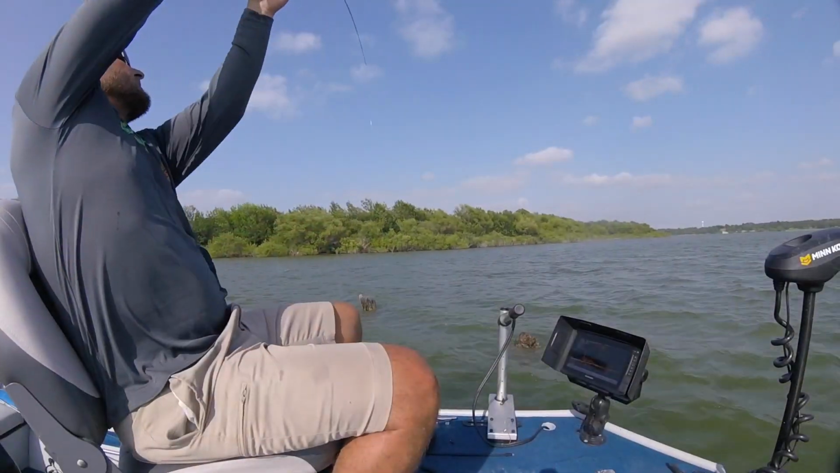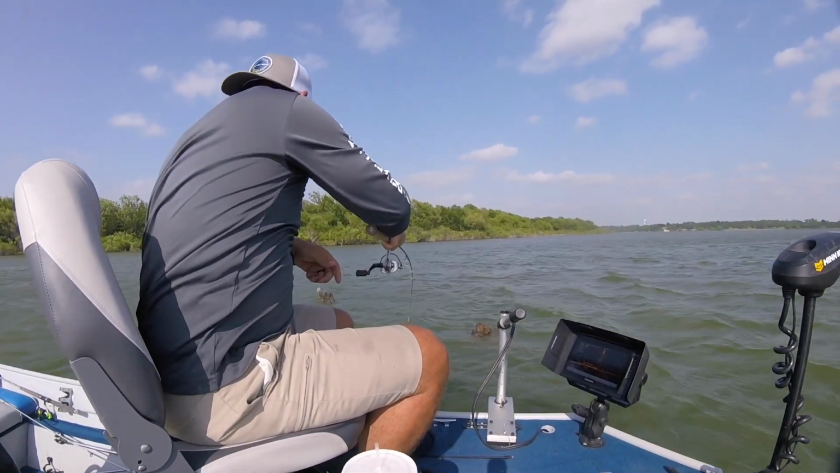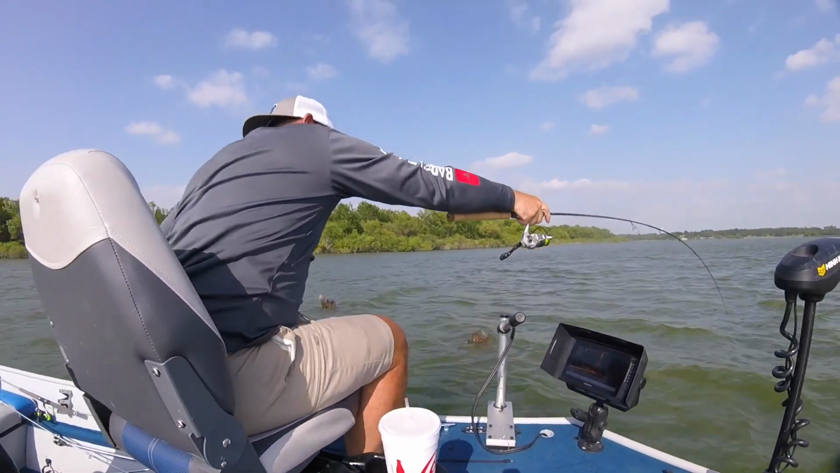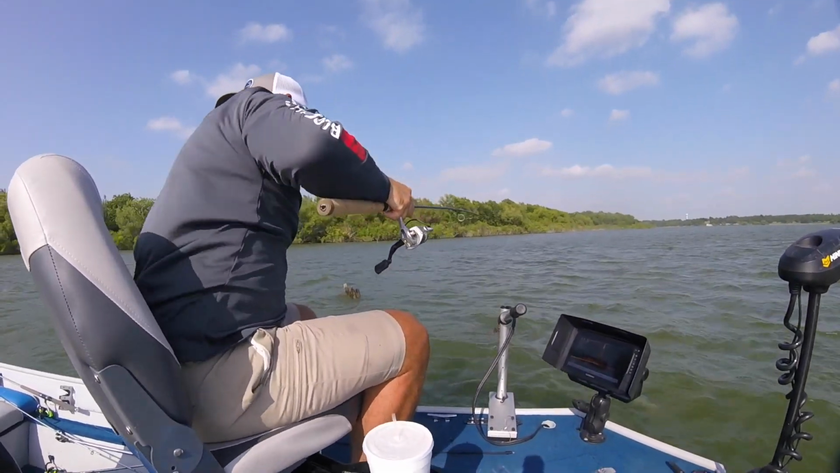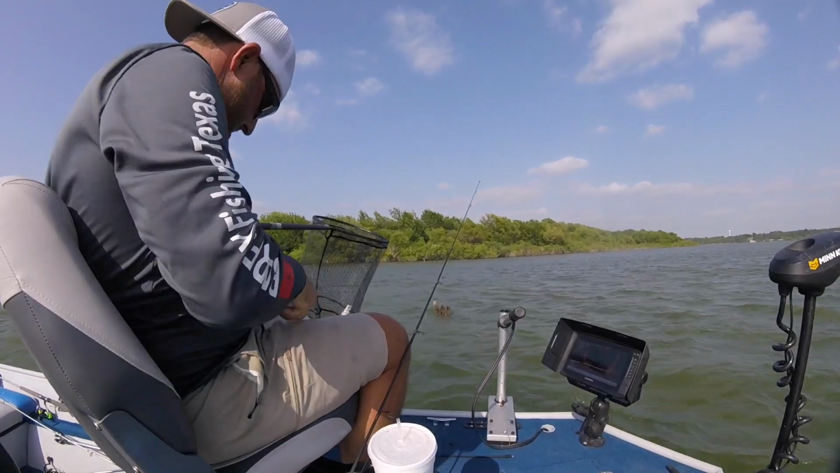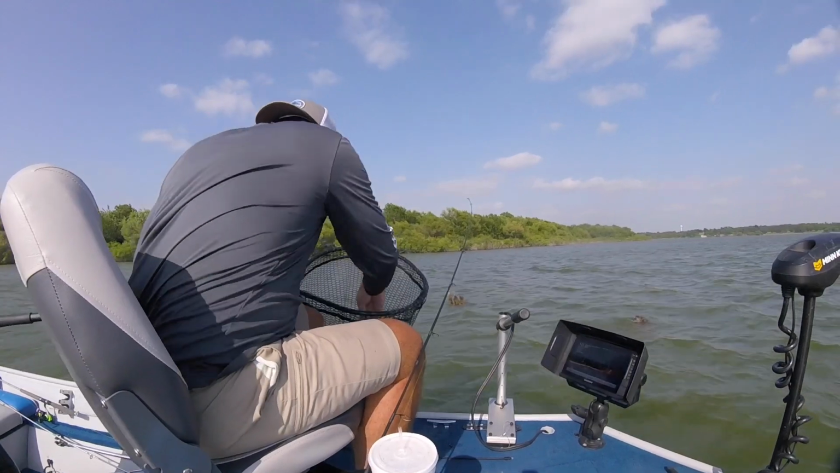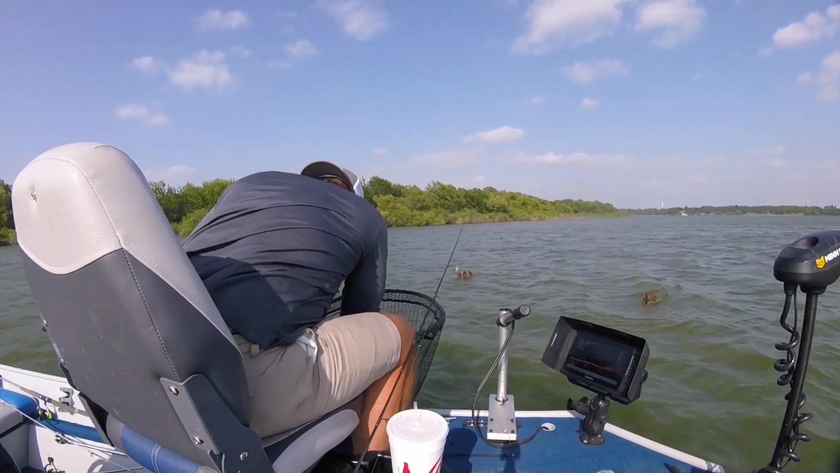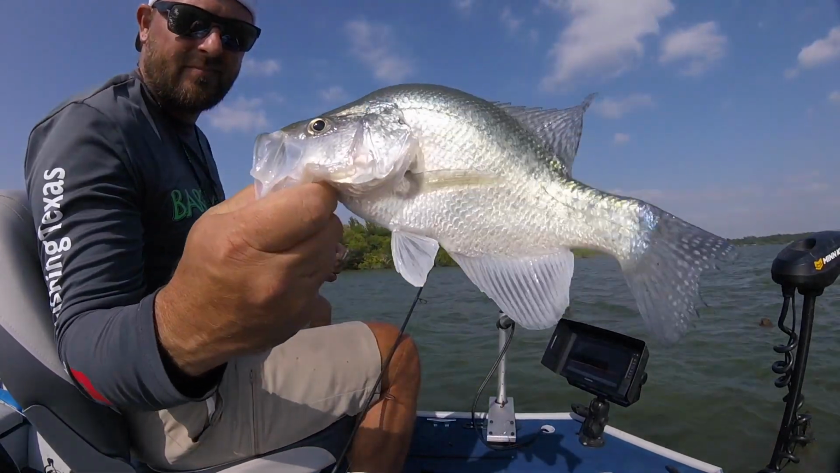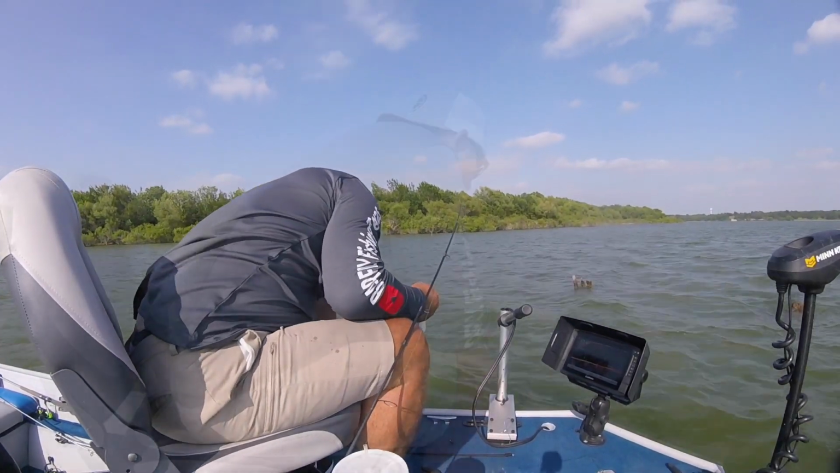Got one. Nice. He's a really nice one. Oh! Oh my goodness. There's some big ones down there. I knew we'd find some of them slab dogs. Crappie dogs.